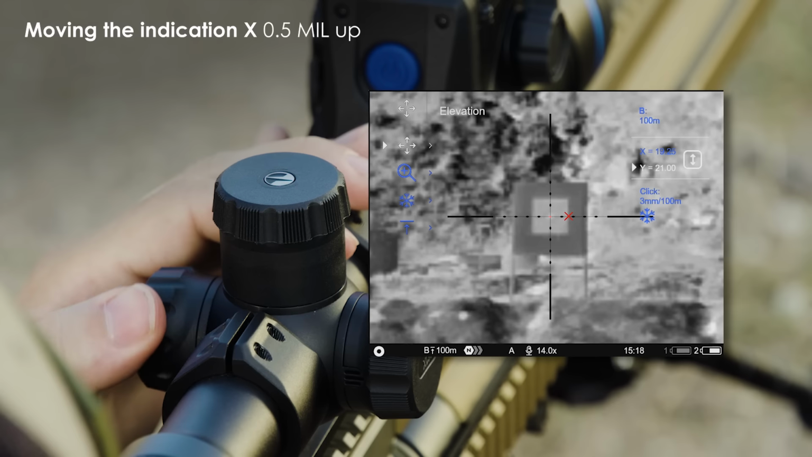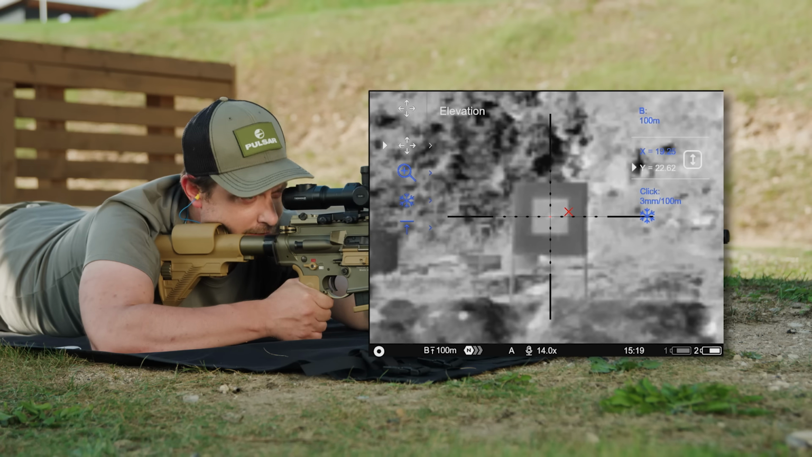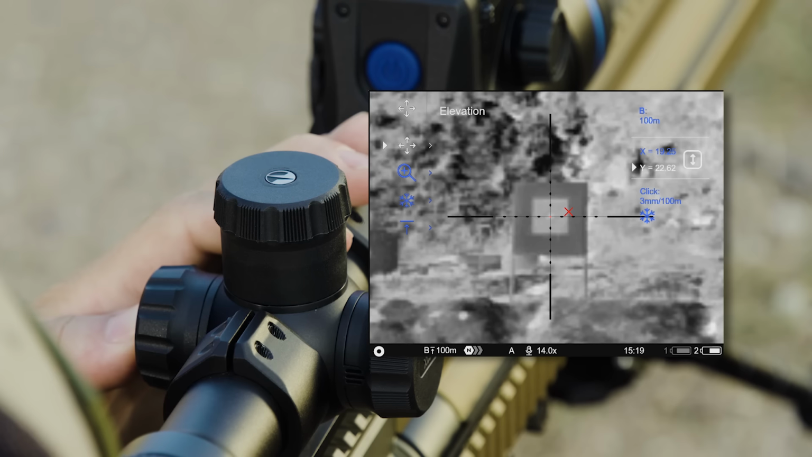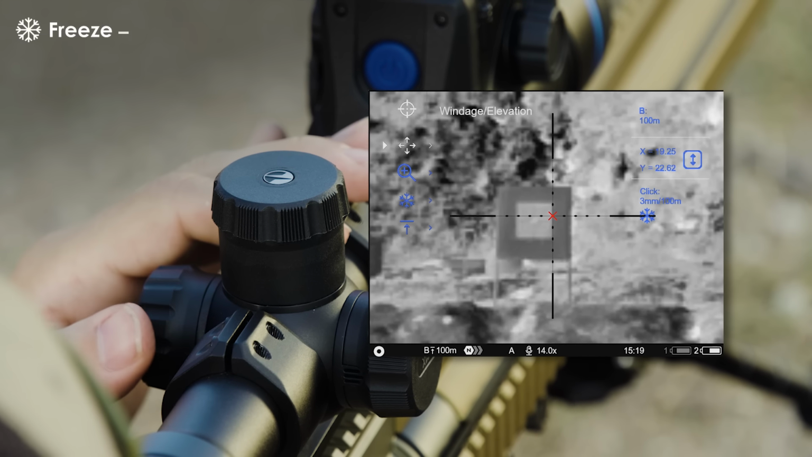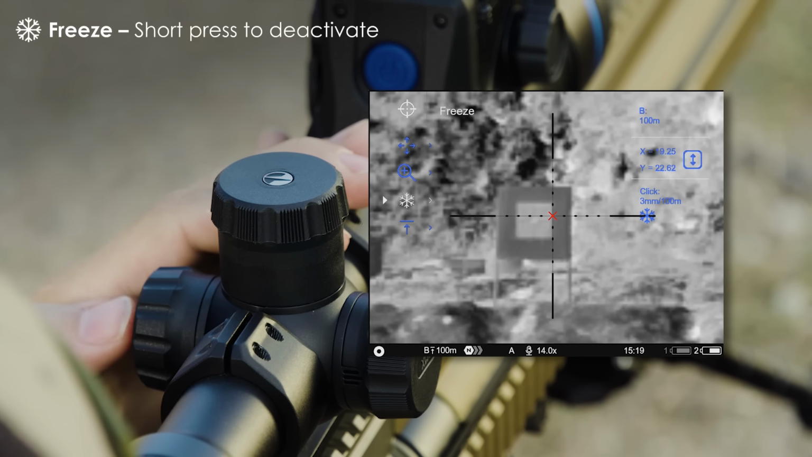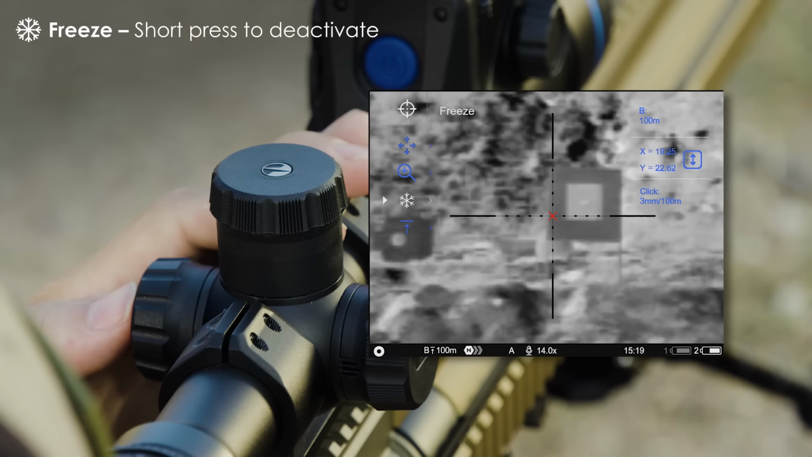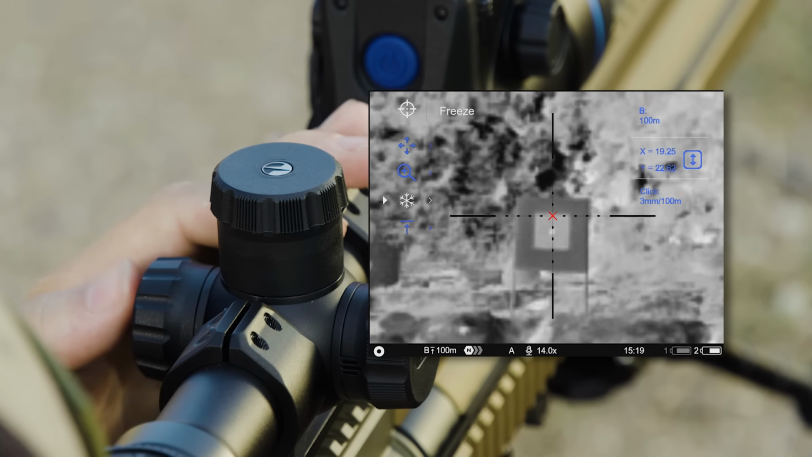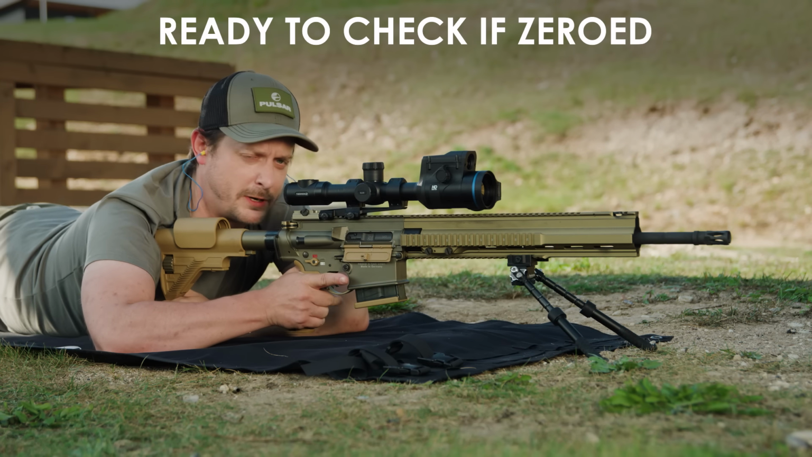We're going to move the red indication up 0.5 mil, then long press to save, and then we go down to the freeze function and short press to deactivate it. And now we're back live through the screen. So now we're ready to see if we are zeroed.